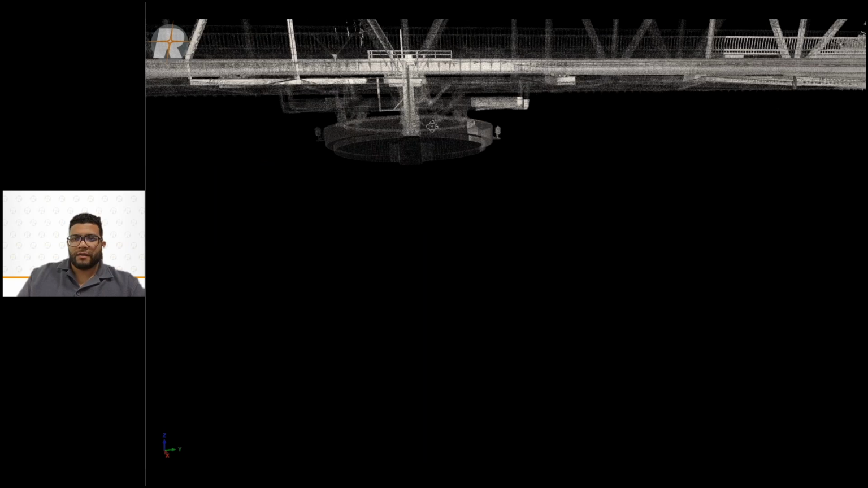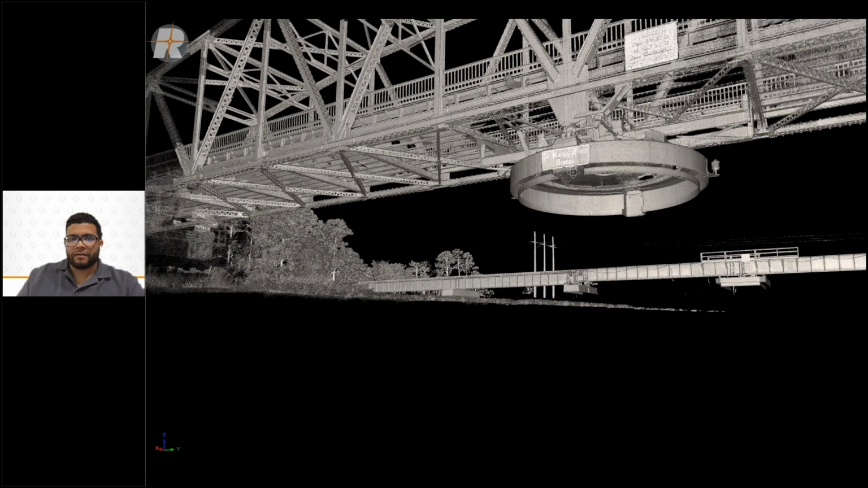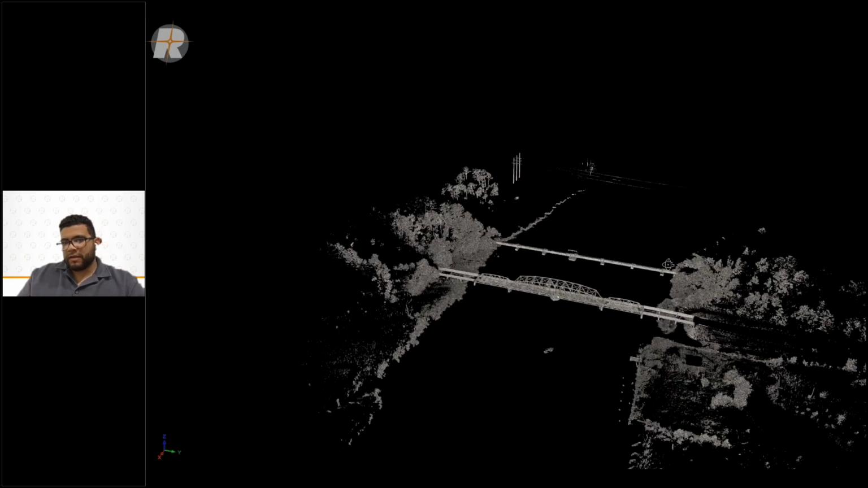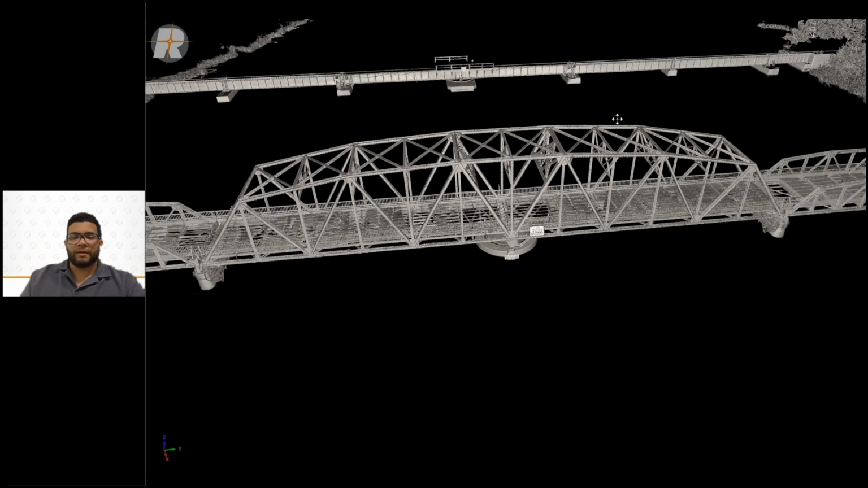The goal here for the customer is to capture this gear mechanism underneath the bridge. And you can see it did a very good job. Data is very dense. Everything's registered very well. It's all very accurate. And yeah, we did this entire shoreline. This is the St. Mary's Bridge. This is on the border of Florida and Georgia in the United States.